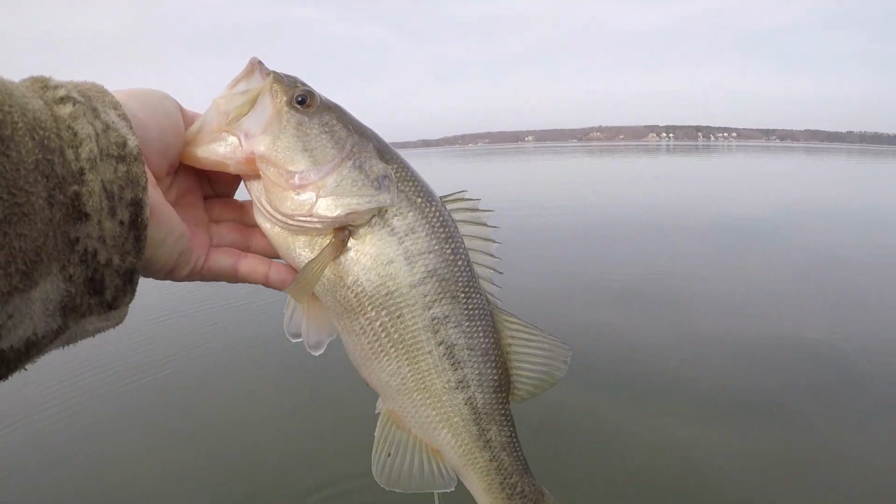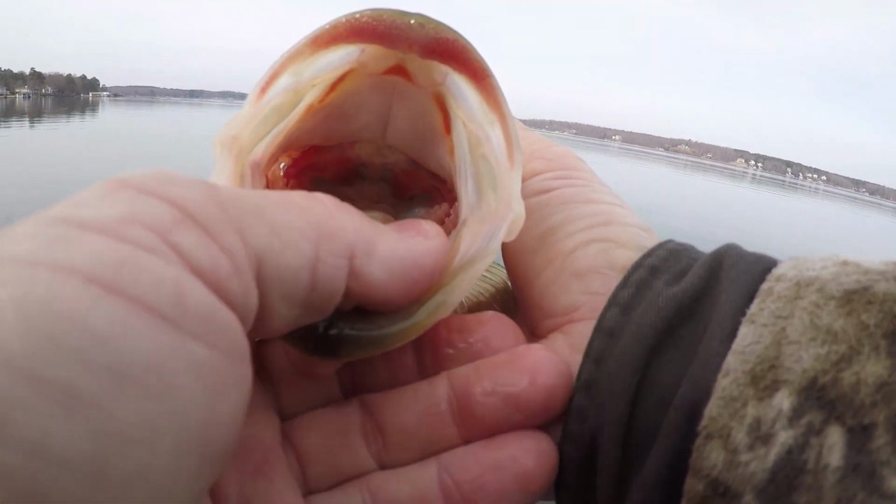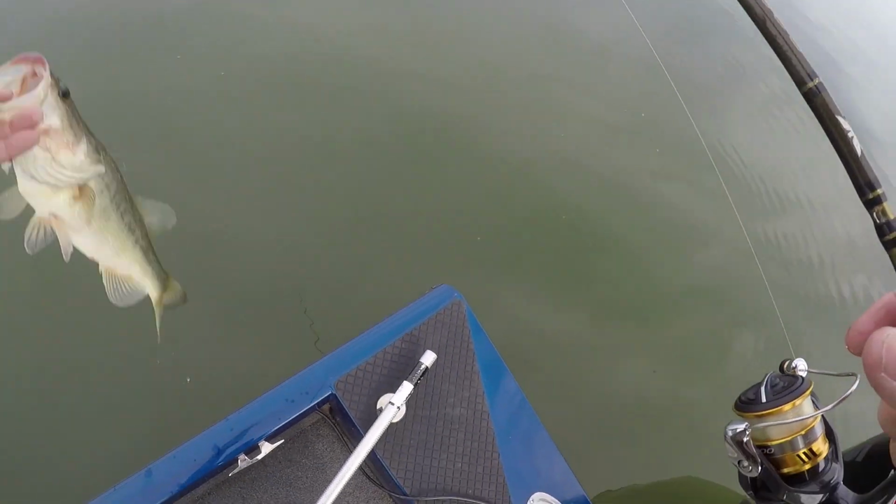What do you think? He's a nice bass. Look here. Old red lips, red down in these chompers are red down in there. Can y'all see? I'm trying to move it around so y'all can see. All right, guys. Let's let him go.